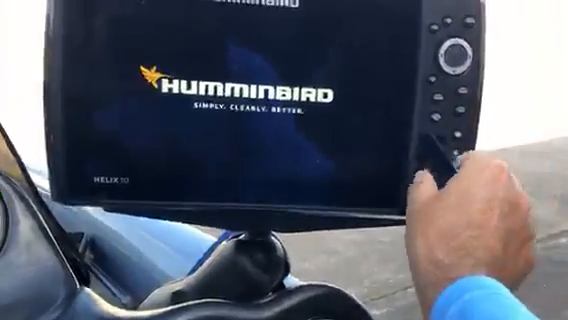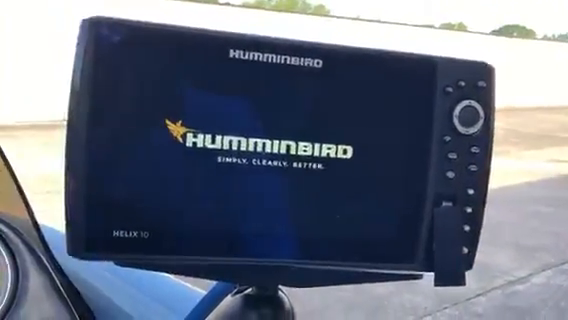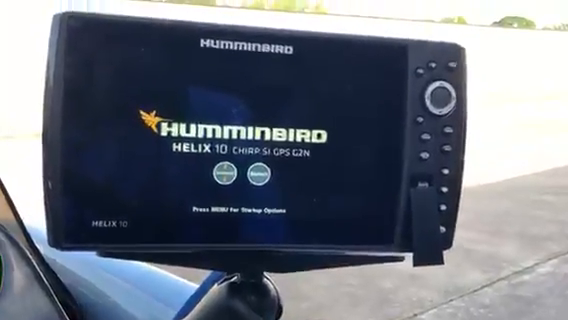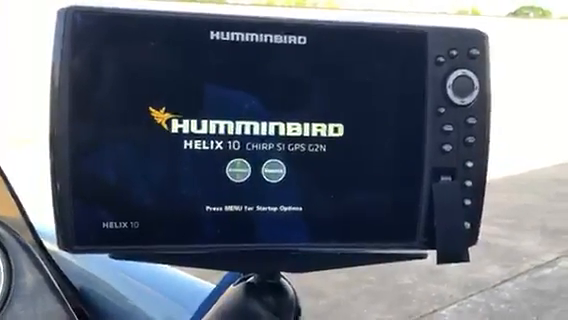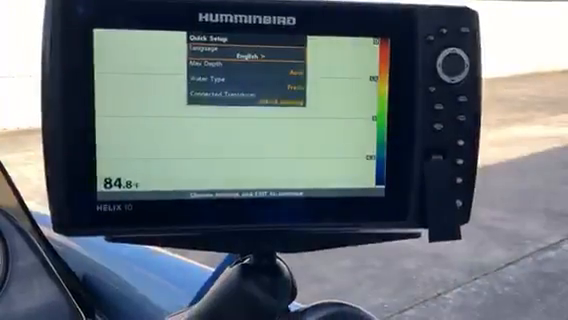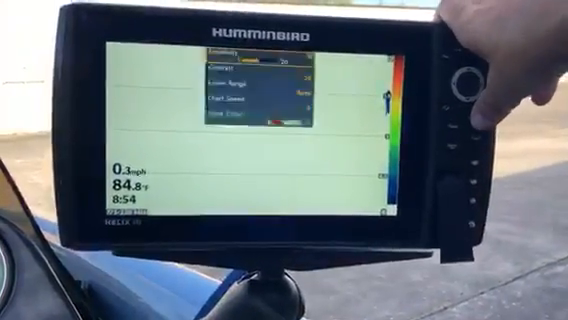I'm going to pull slot 1 out because I'm going to put the Lake Master in slot 2 just to go through all this again. I'm going to reset factory defaults and everything again.